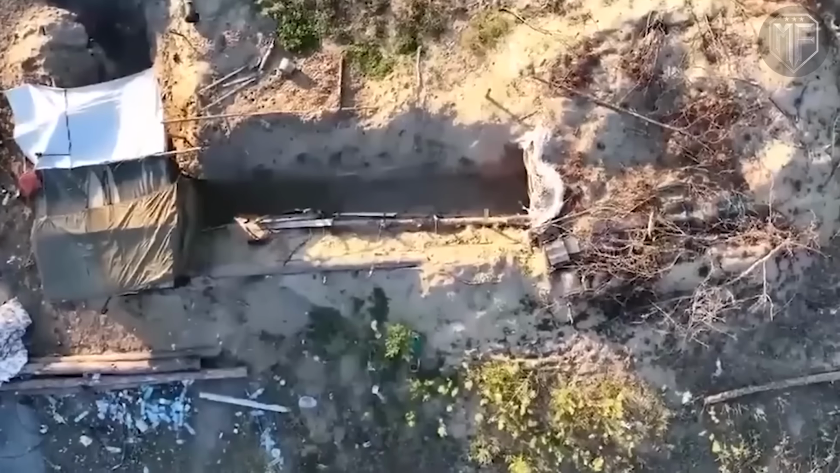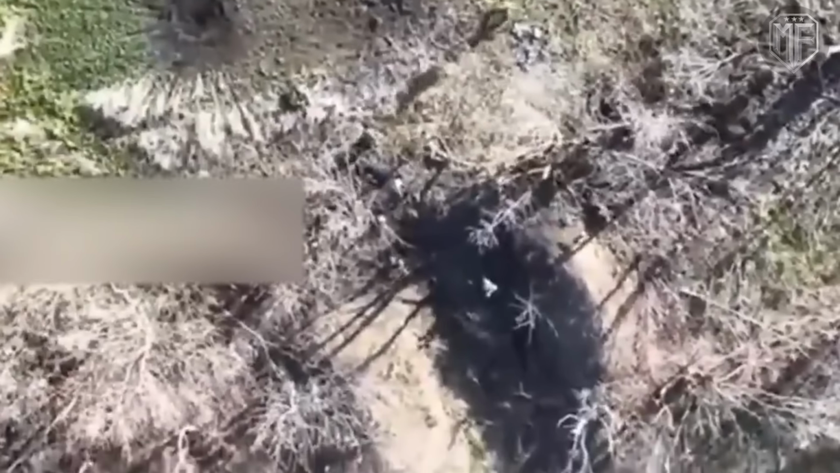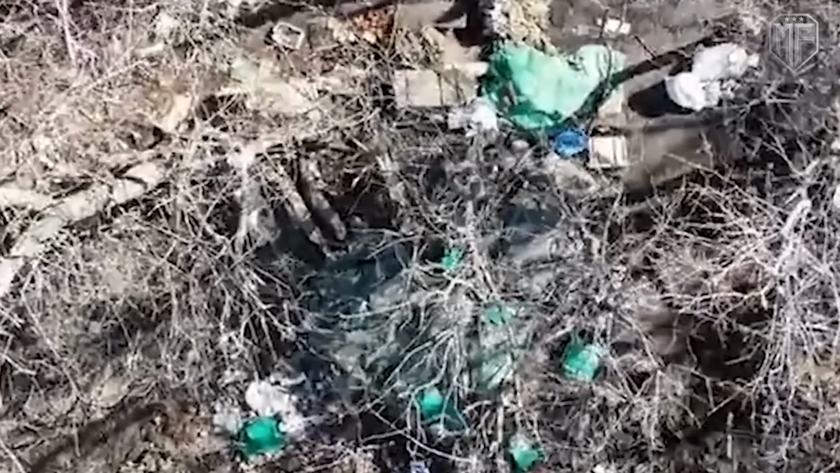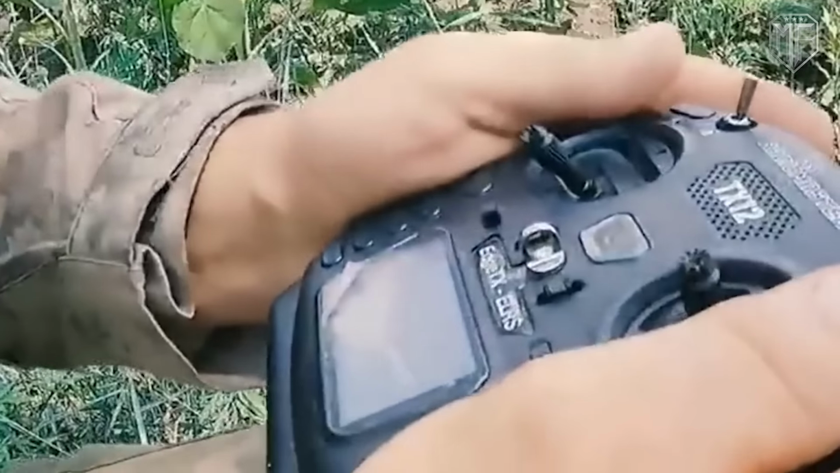synchronized command. In an environment under persistent UAV observation, that shift carries immediate risk. Every sudden turn, every brief regrouping, and every unexpected pause increases the chance of being reacquired by aerial sensors. The battlefield becomes sensitive to motion patterns as much as to direct fire. A soldier who pivots abruptly or retraces his steps can generate a clear visual cue from above. In such conditions, confusion is not neutral, because it produces signals that feed the tracking process.